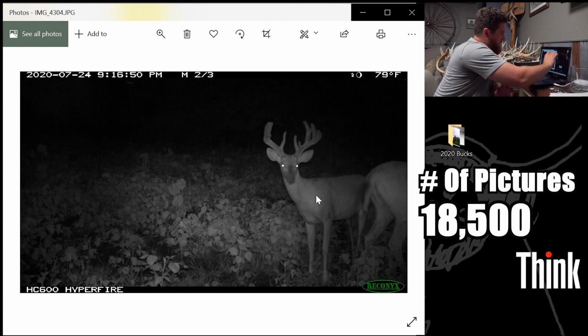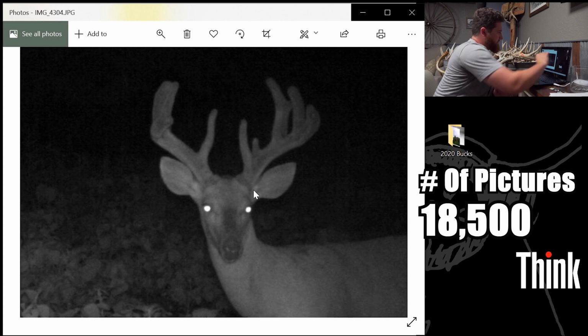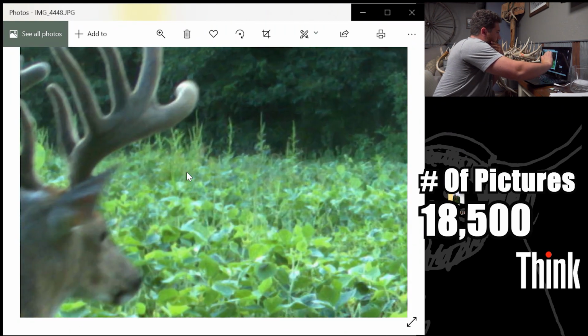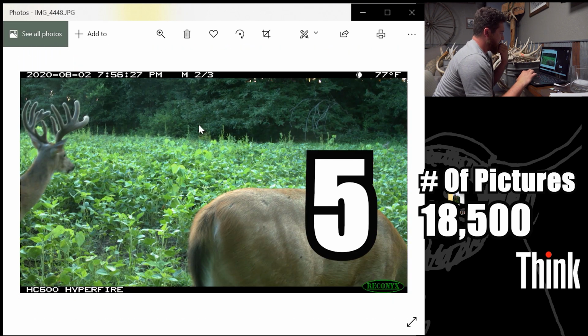All right, here's a good picture. But there should still be an inside point somewhere where you can't see. I don't know, that's weird. Big brows, big normal brows, not to mention all the extra stuff. All right, so there's a good picture of him. What an awesome genetic buck, especially for being probably just a 2 or 3 year old.